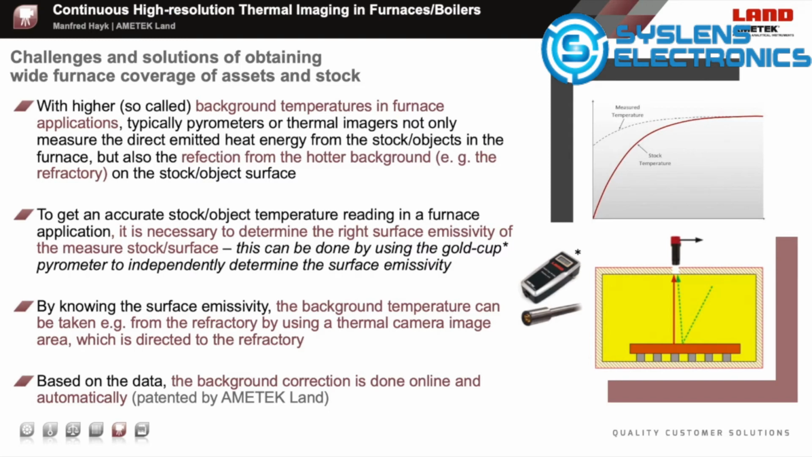This results in a nearly 100% emissivity and an exact temperature reading. Comparing this reading with a thermal imager at the same point, the correct emissivity can be determined easily. With actual Armatec land thermal imaging camera systems, a background compensation is done automatically and continuously. This in situ background correction is patented by Armatec land.